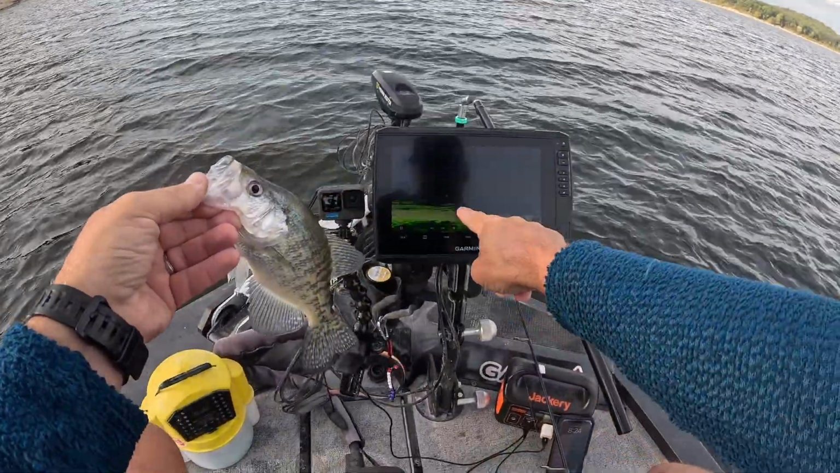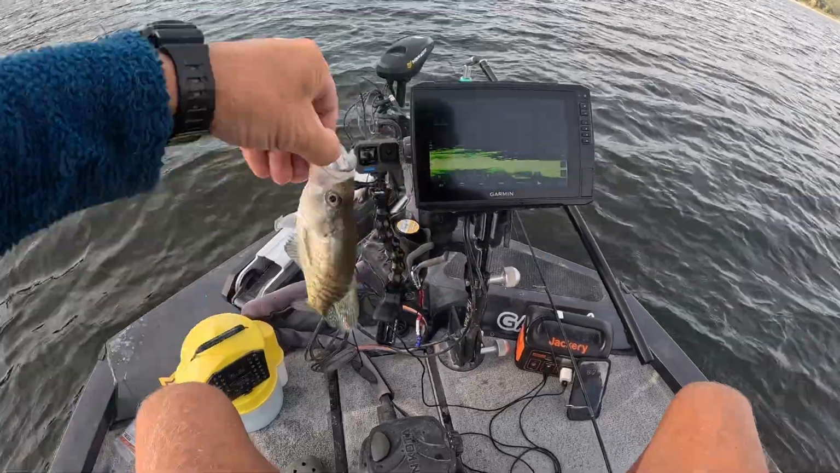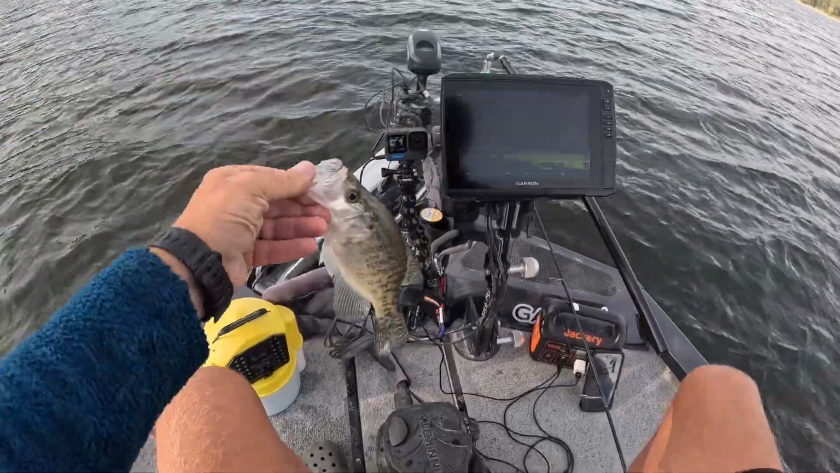And they are just stacked up in here on this cedar tree. Just stacked up. This is fun. This is at least 12, I think.